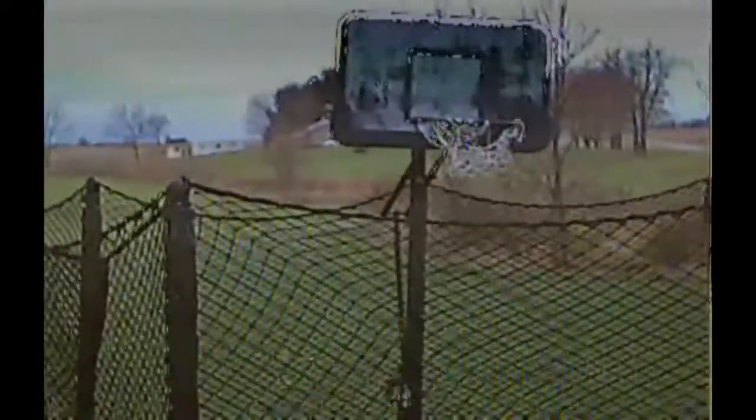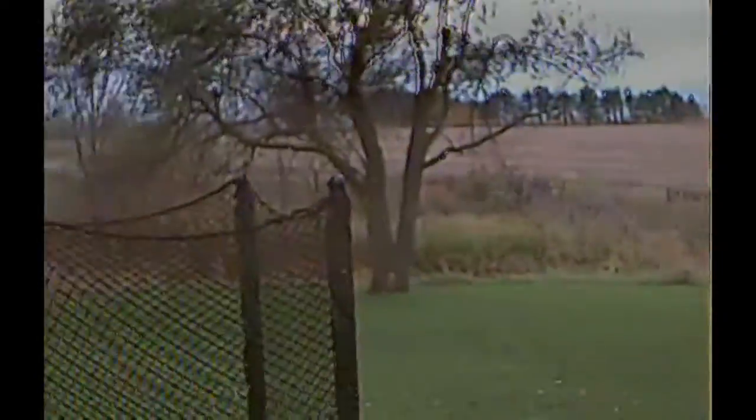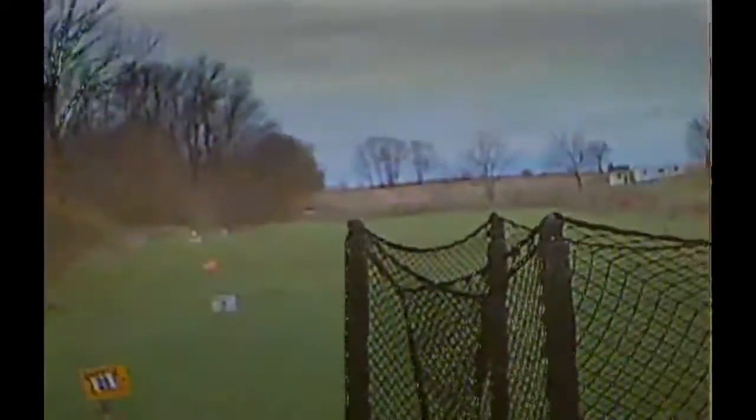It's color in the daytime. It switches automatically to night. Just glancing around some more of the yard a little bit here. It doesn't do too bad. I wish that I could show you the adjustments, but I found out I won't record out the adjustments that I can see.